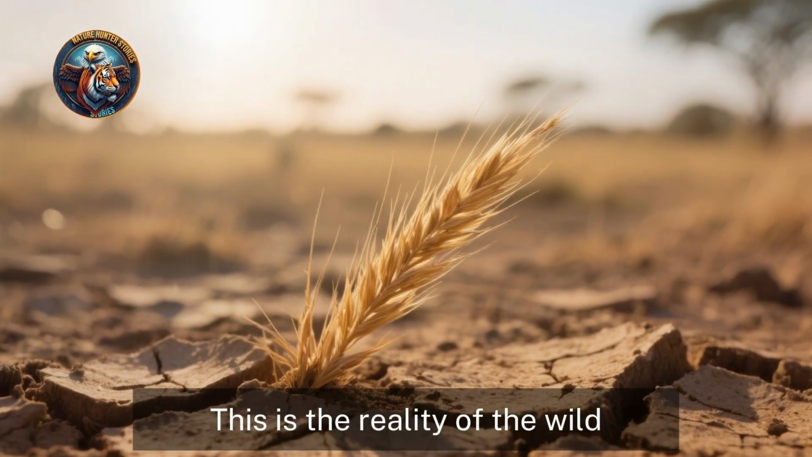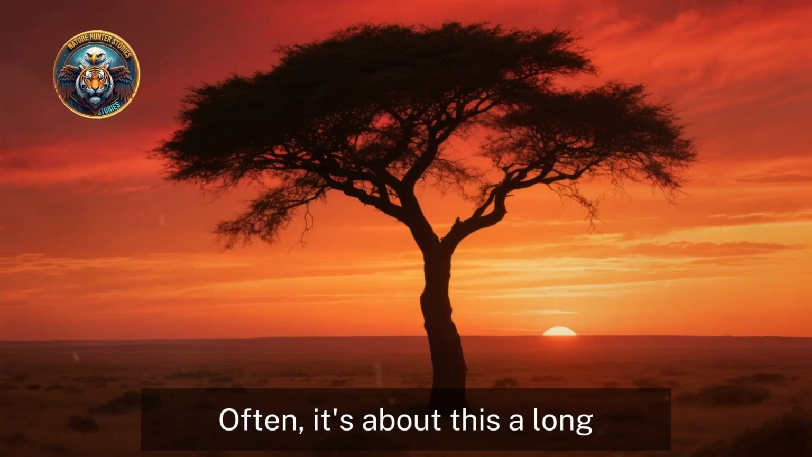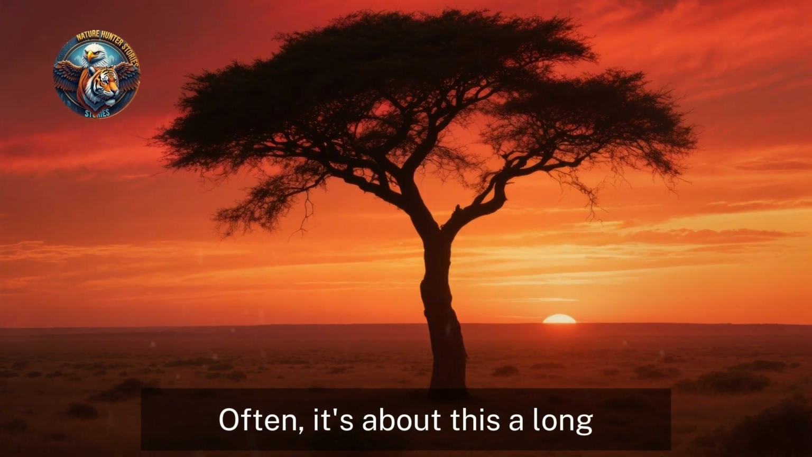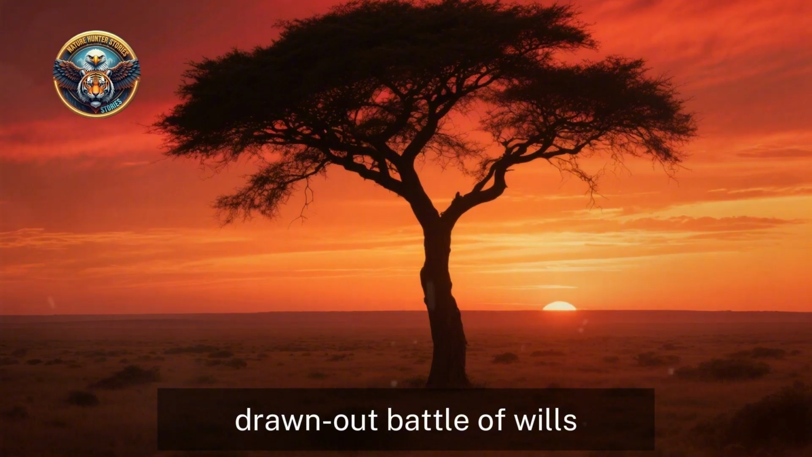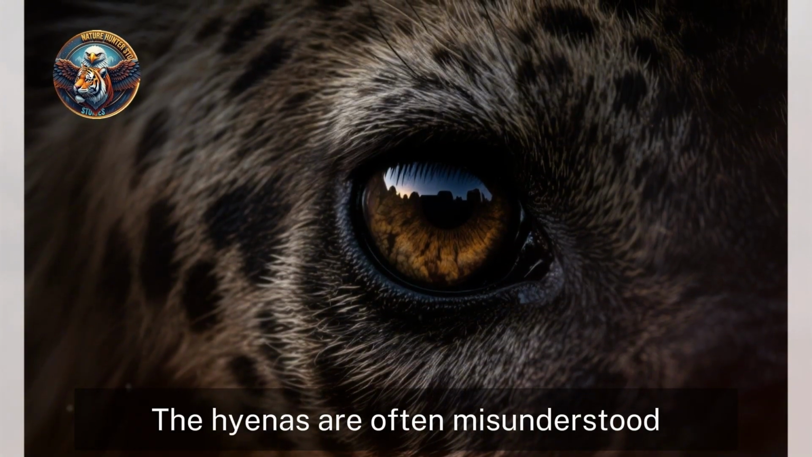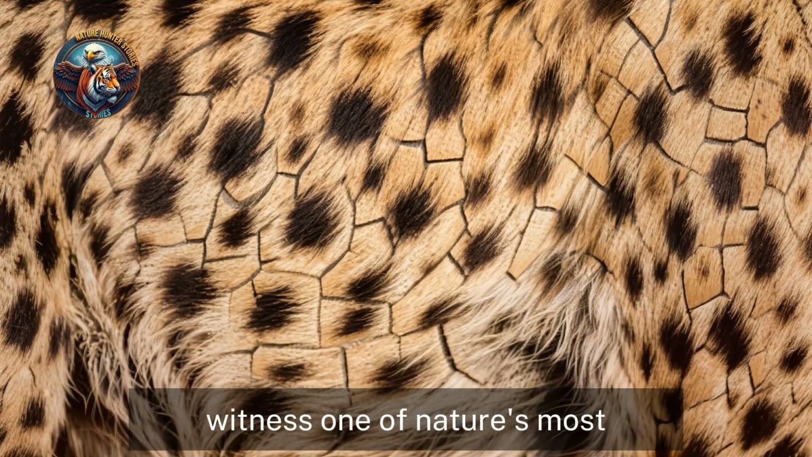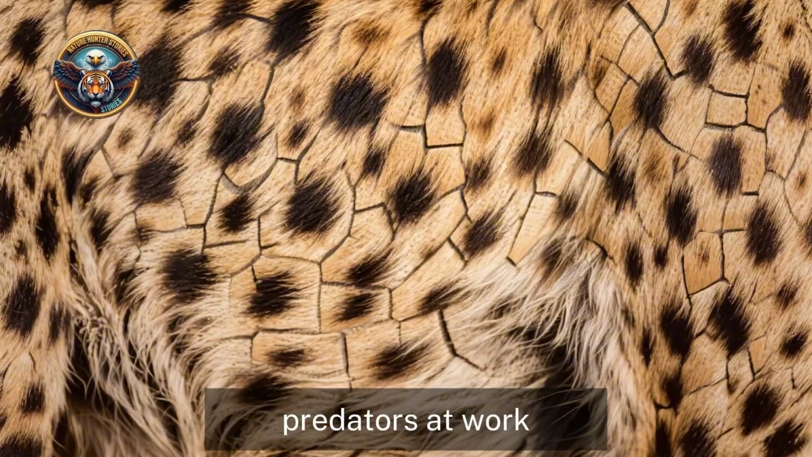This is the reality of the wild. It's not always about the swift, clean kill. Often, it's about the long, drawn-out battle of wills, where stamina is the ultimate weapon. The hyenas are often misunderstood, maligned as mere scavengers. But to watch them hunt is to witness one of nature's most effective and intelligent predators at work.